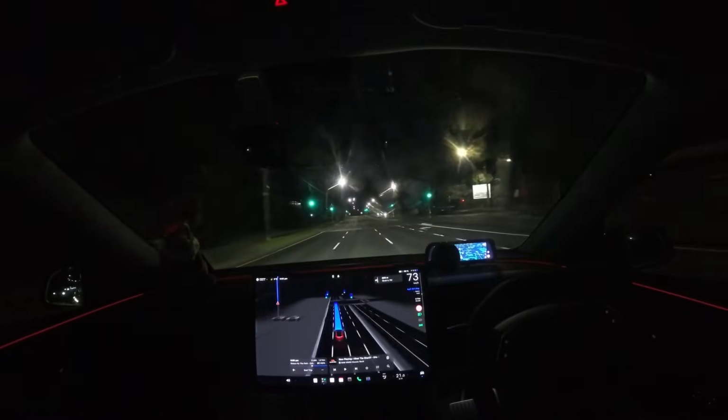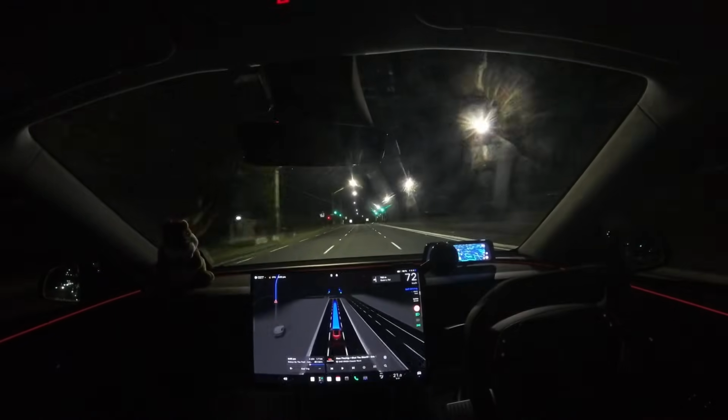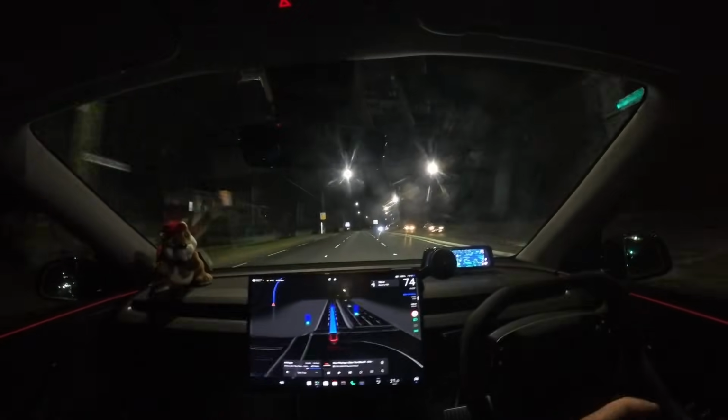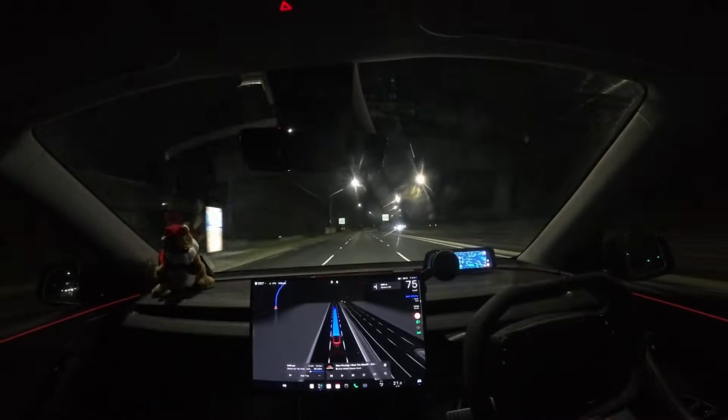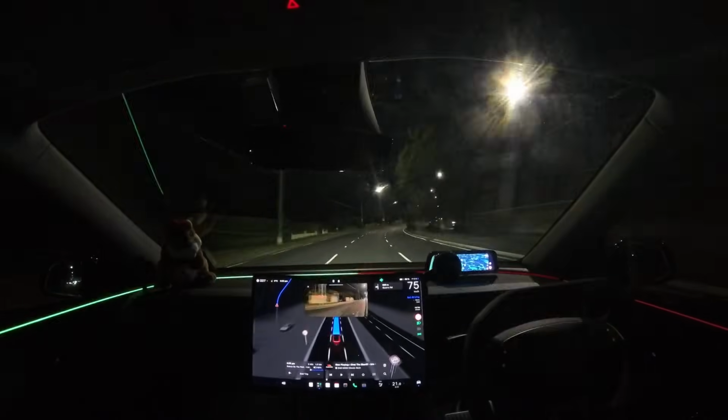because there's just too many cars and variables, and that's when I really want to be in control, because with FSD, I don't really have the confidence that it's going to navigate that to the ability where I'm comfortable.